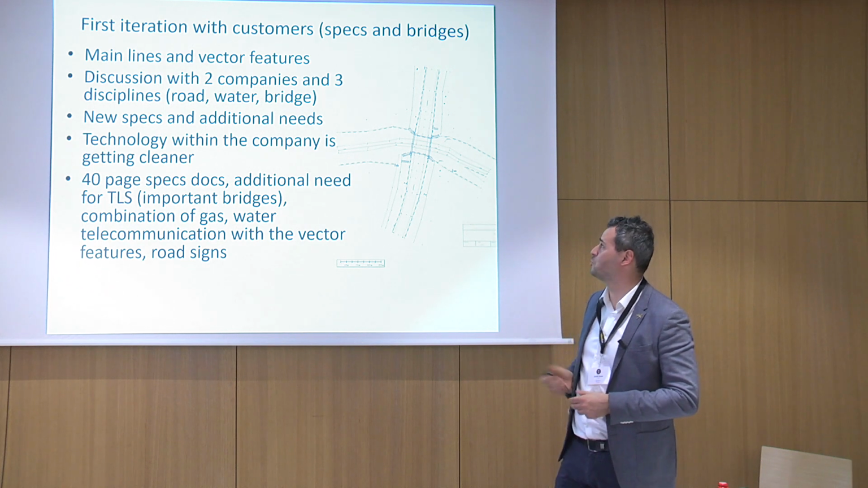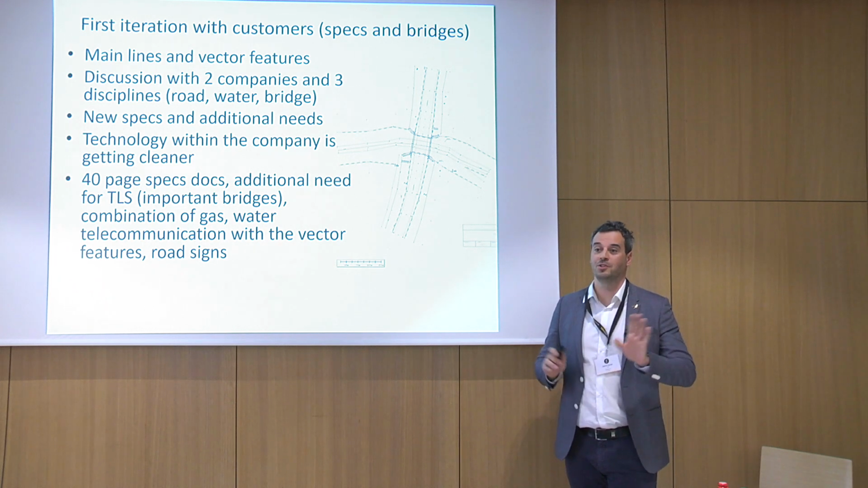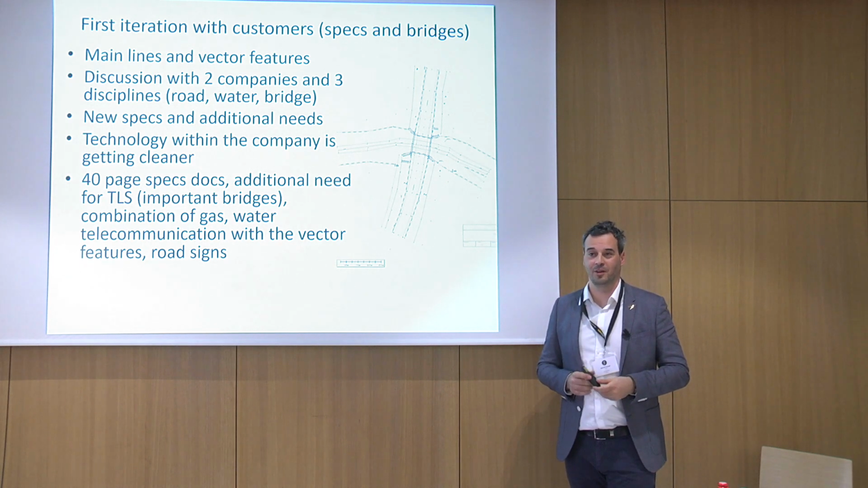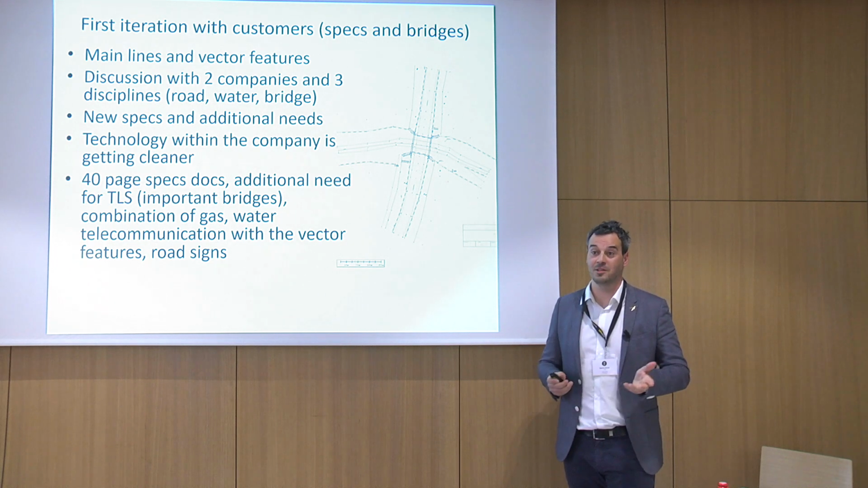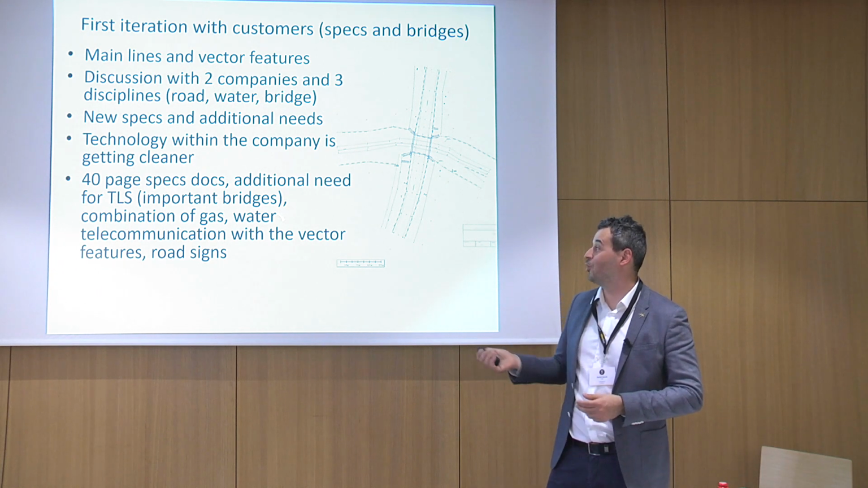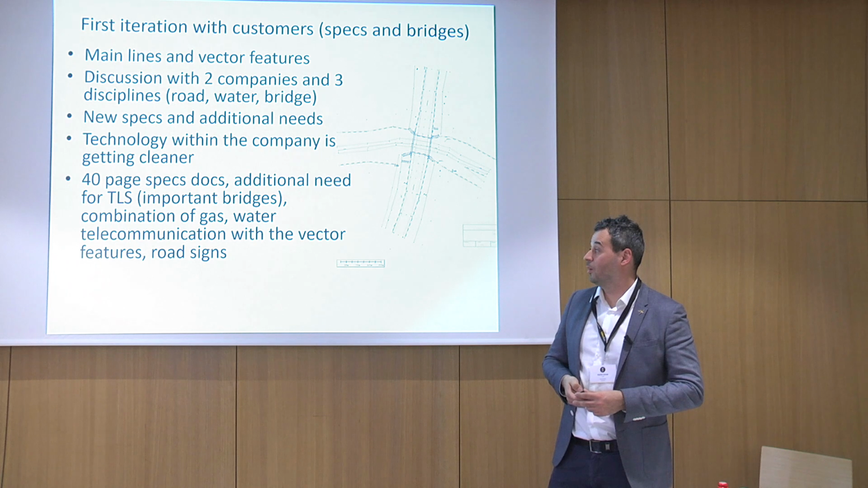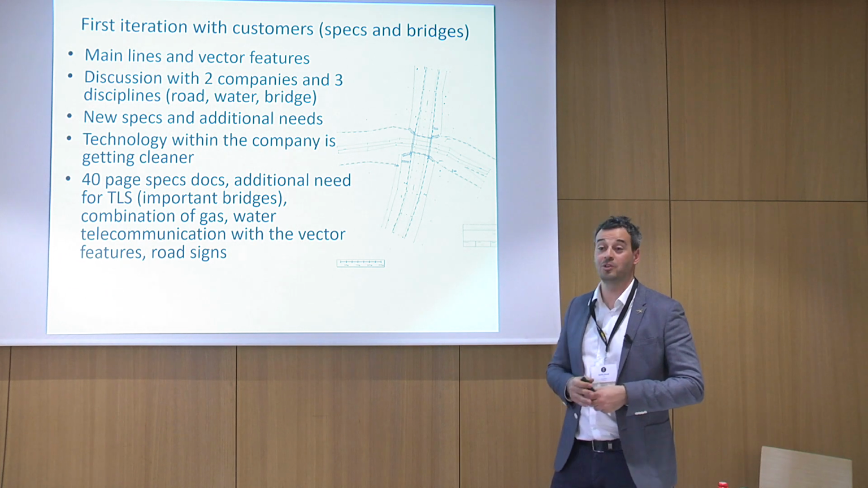What was also interesting is that initially they said there were no previously existing surveys and no previously existing designs, just only for the bridges. But then we started to have data from the suppliers like the gas, water, and telecommunication companies.